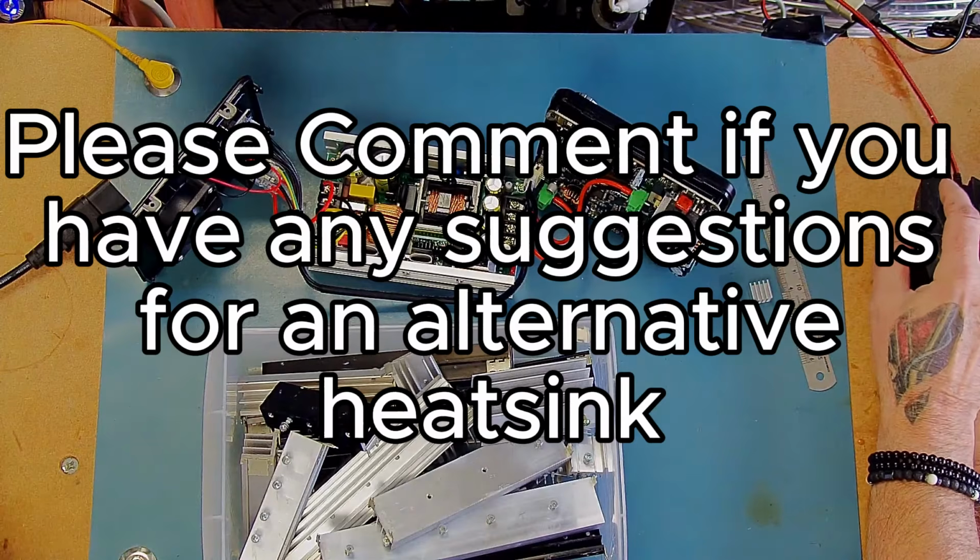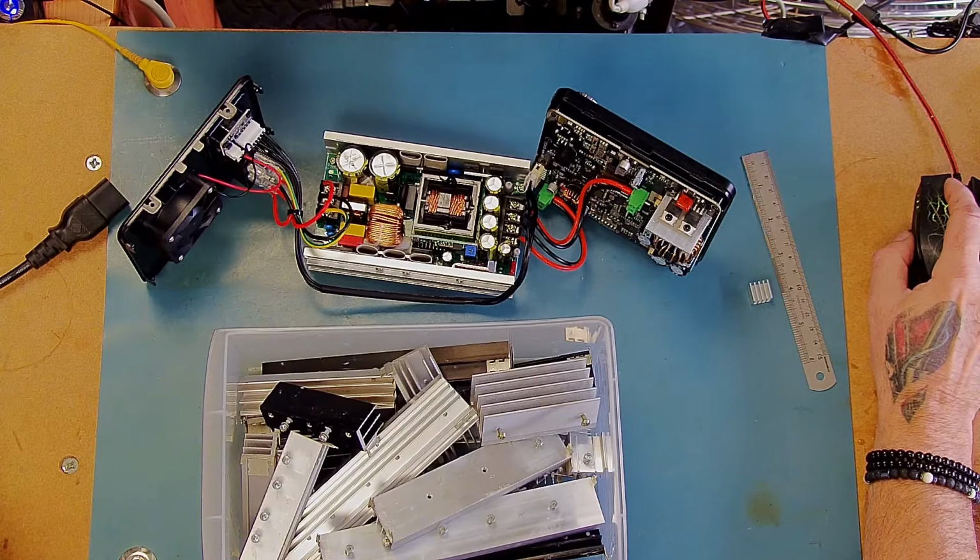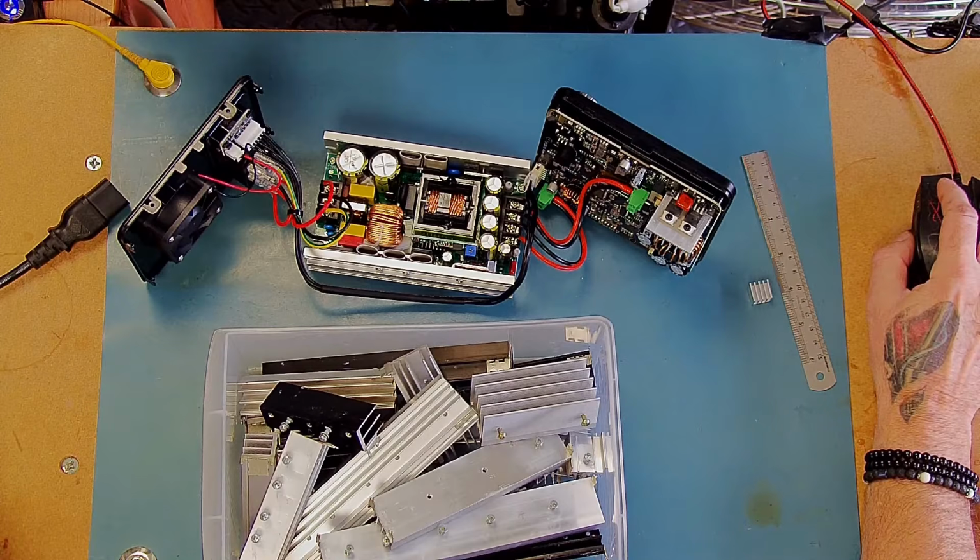So they don't seem to be very standard dimensions to me. So at the moment I'm a little bit stuck. I'm going to go away and see what I can come up with in the way of extra cooling is concerned. In the meantime, I'm going to put it back together and end this video right here.